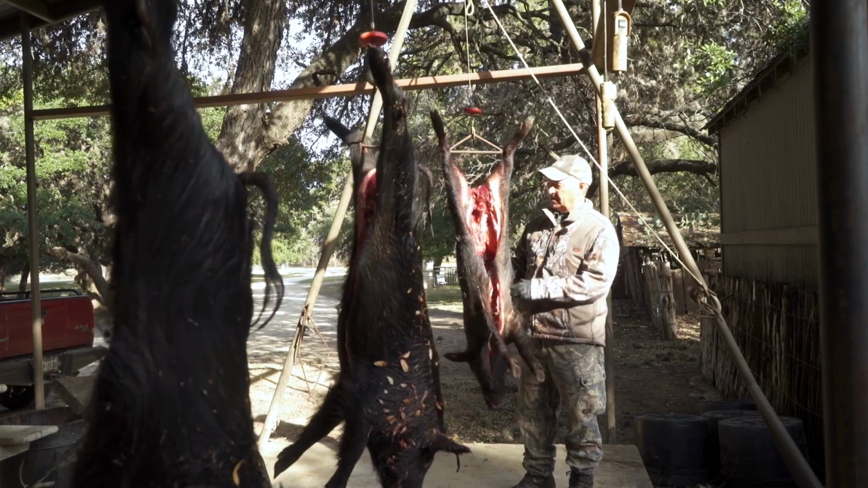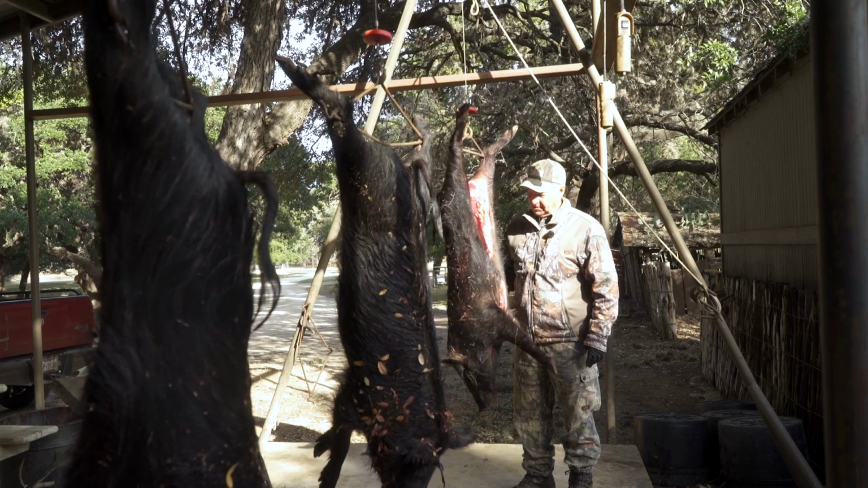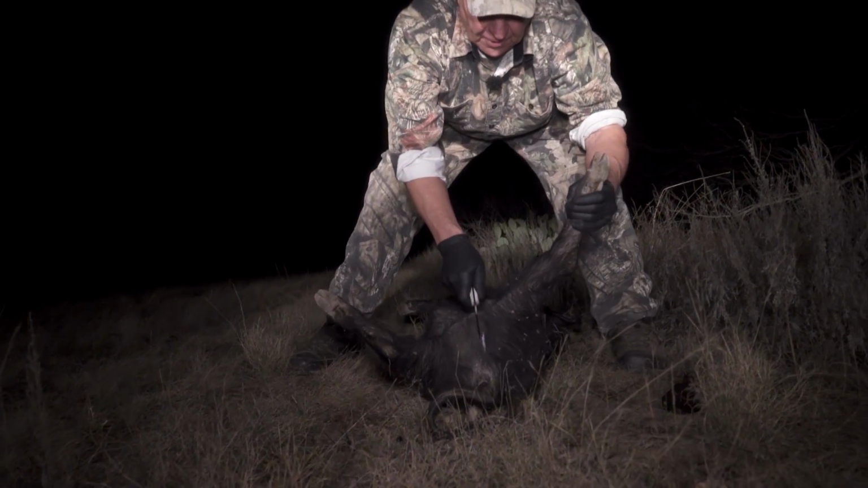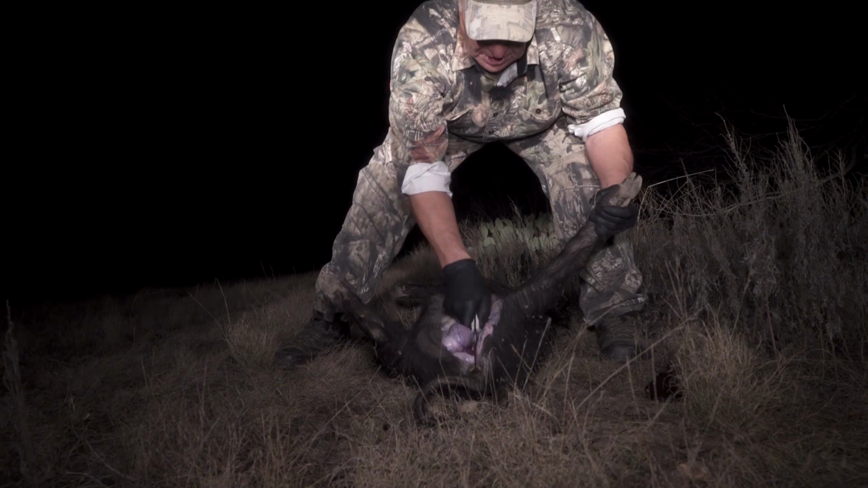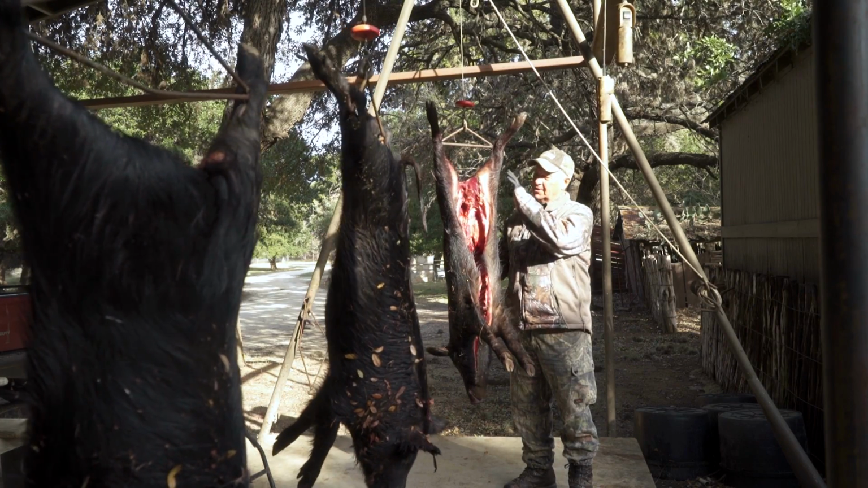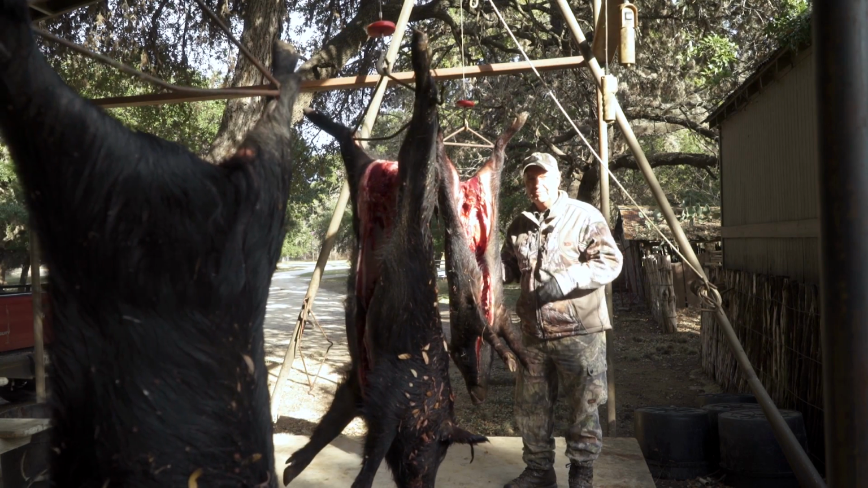All right, last night was a pretty good night for the hunters and not such a good night for the feral hogs. We wound up knocking down a bunch of them. Last night I wound up field dressing them out in the field and cleaned them up, hung them up here. And so this morning what I want to do is show you how I take a hog that is in this shape right here, put it on a cradle, take the skin off of it and quarter it up, put it in an ice chest, get it ready to take home.